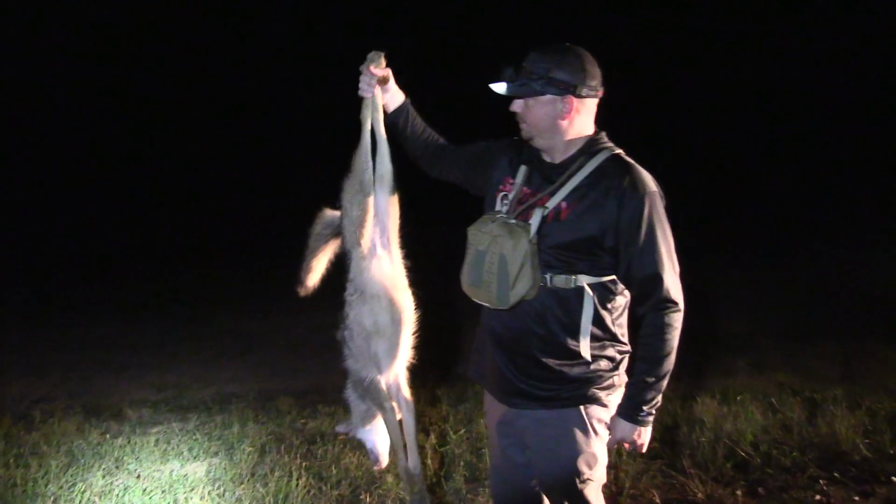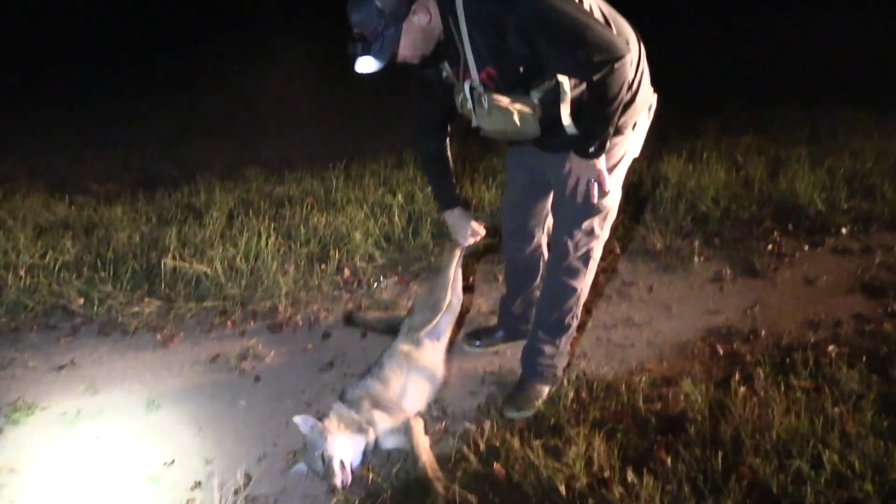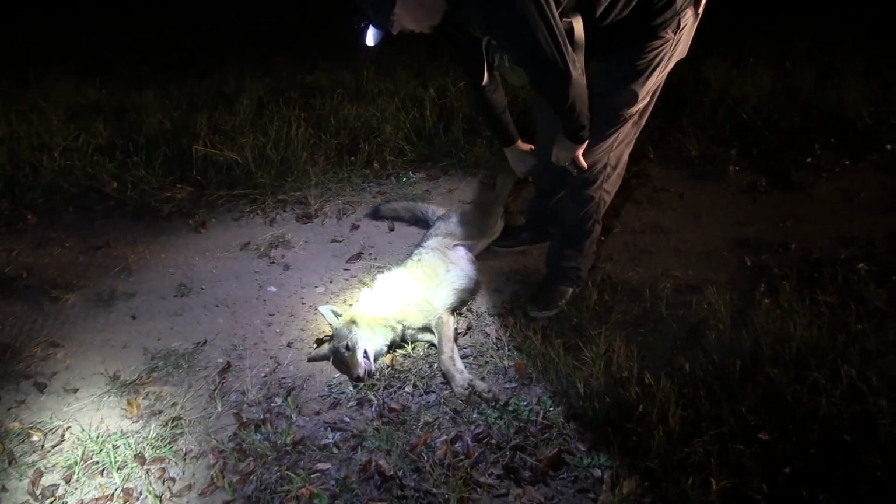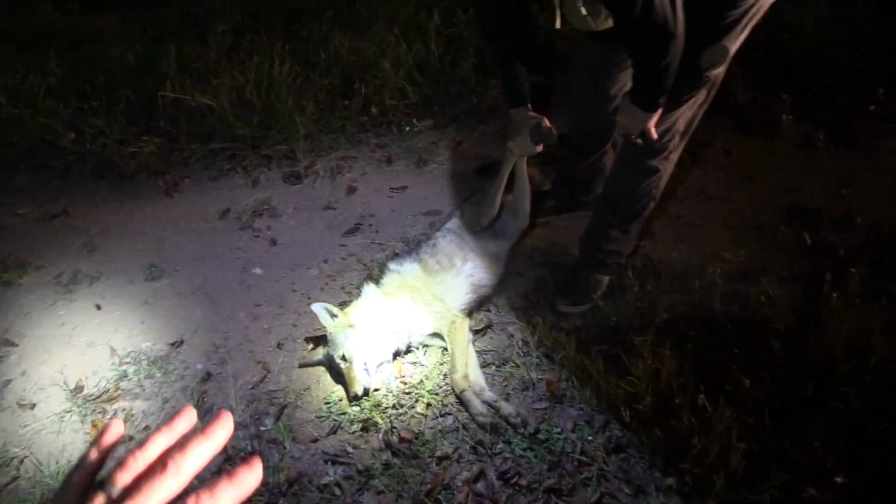I mean, he's small, but he ain't small. He's definitely born, I mean, that dog was born this spring for sure. That dog's not a year old yet, and that's just reading his body language.